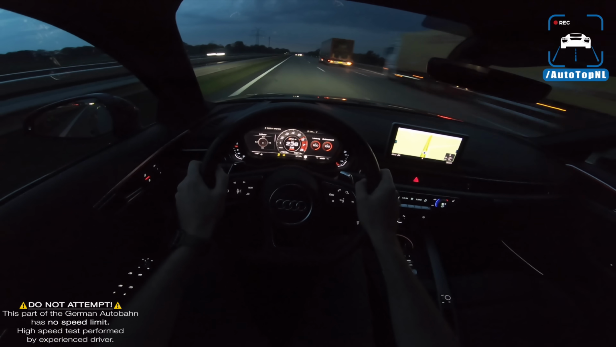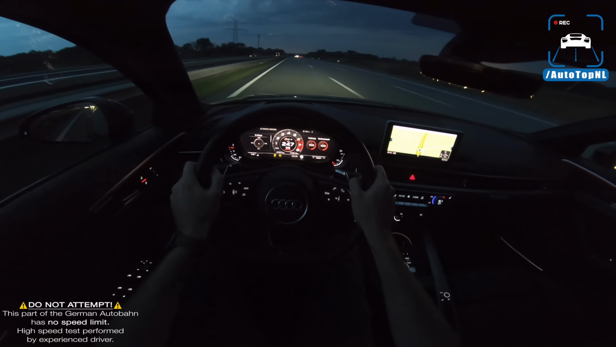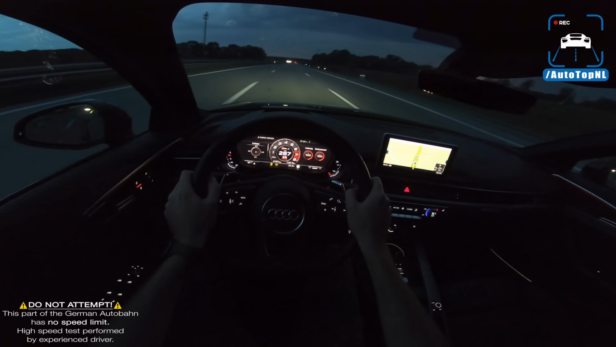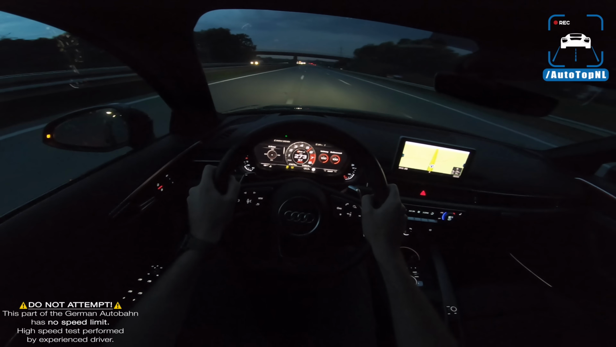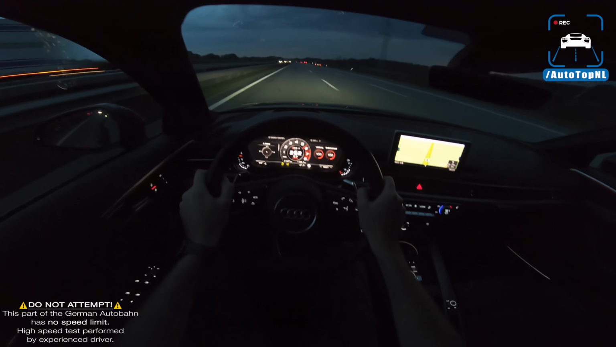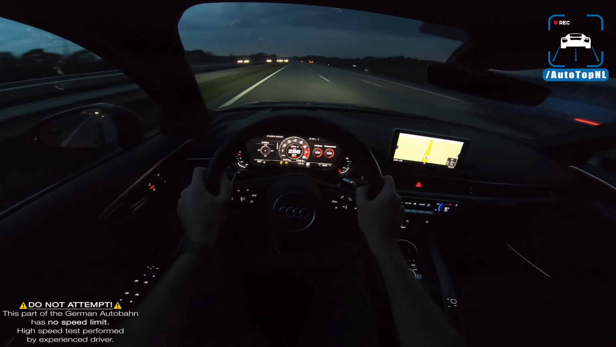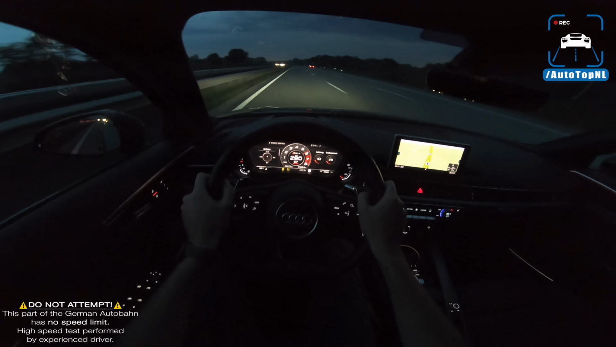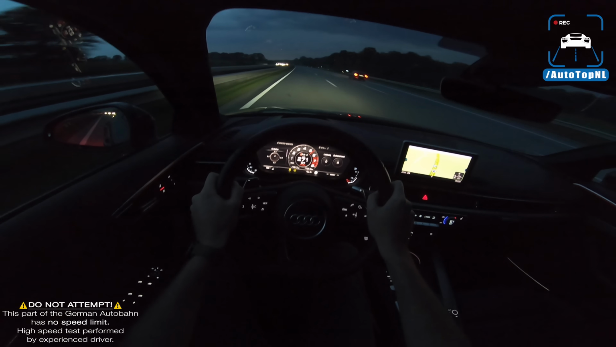Lightning bolt. Ooh, it's empty. Don't want to do too crazy speeds because I don't know where stuff is wet. So that's about right, 292.